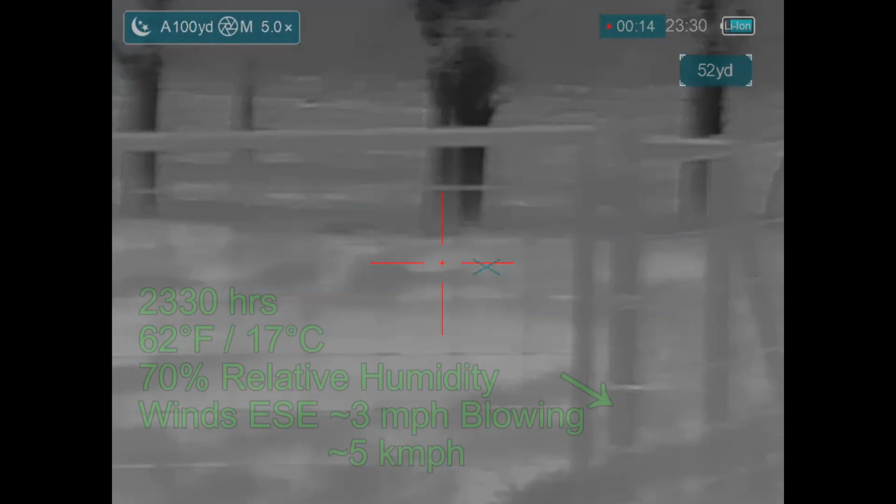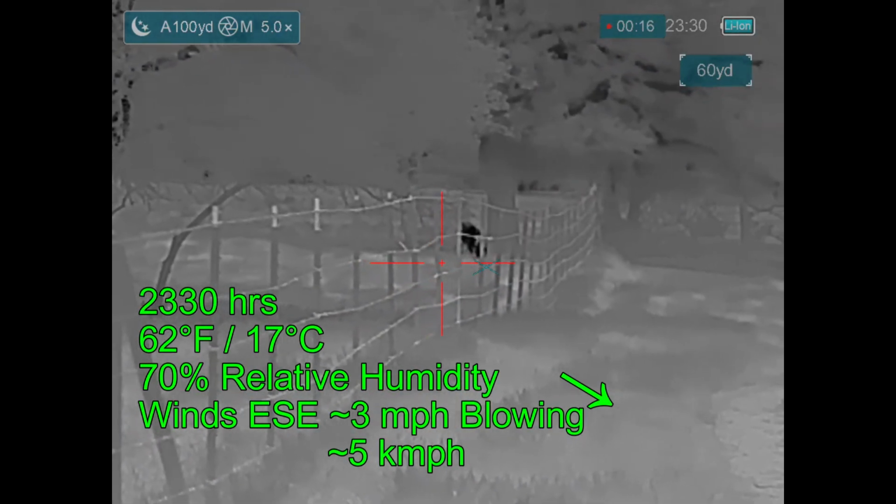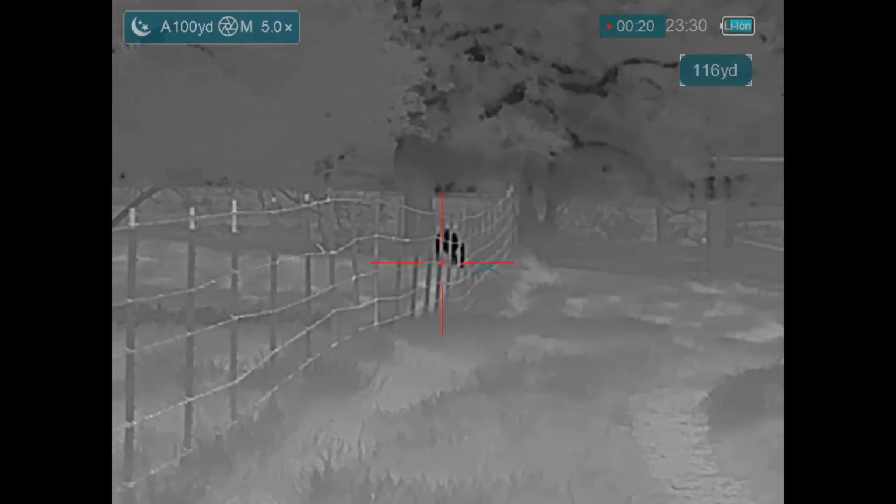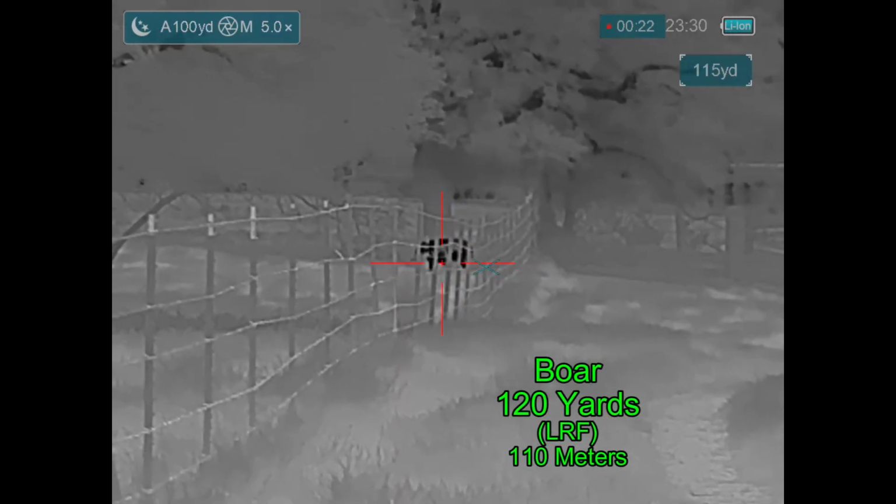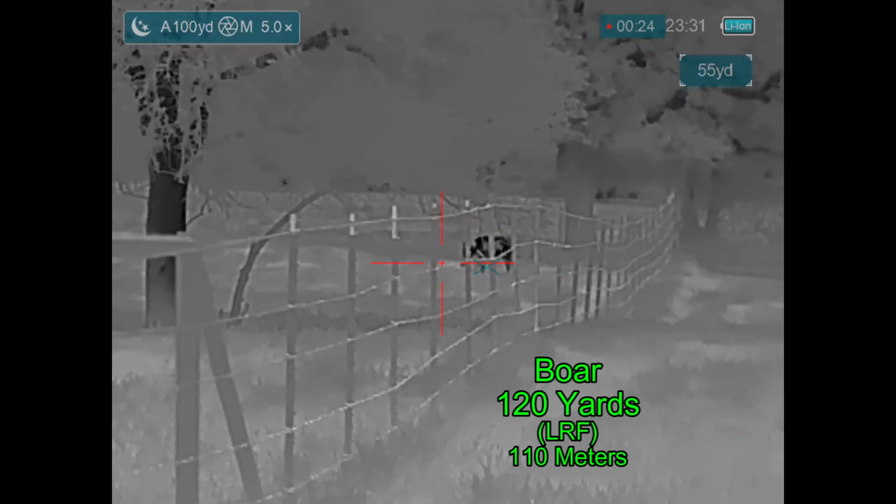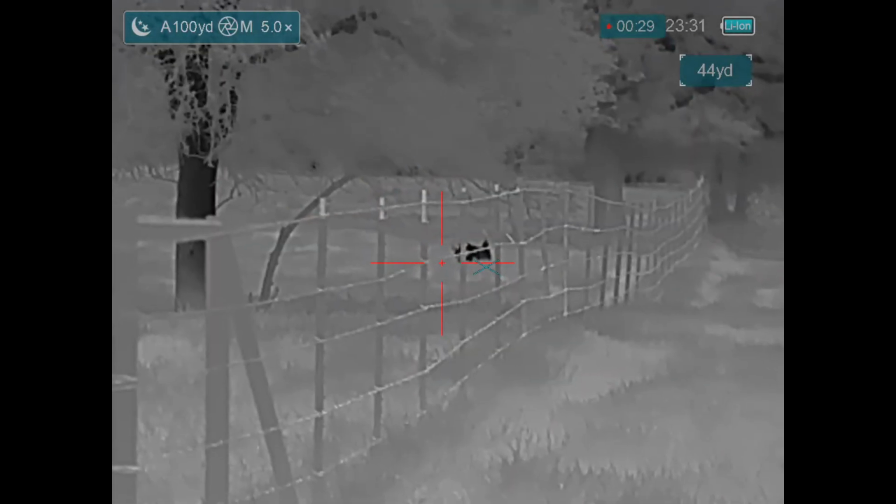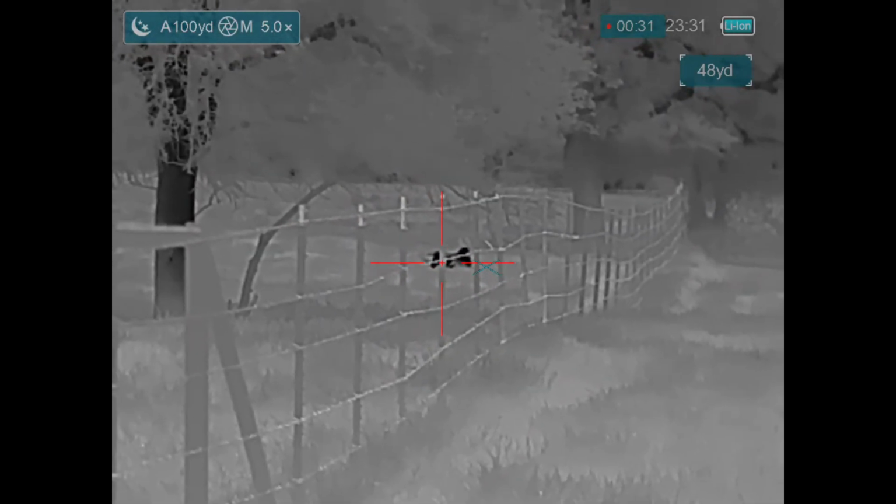And so I'm going to shoot through this fence, but I'm going to try not to shoot any of the wires and not shoot any of the T-posts. That's not a good shot. Let's see what develops. Alright, he's moving out into the open. That looked good, sounded good. He's down.